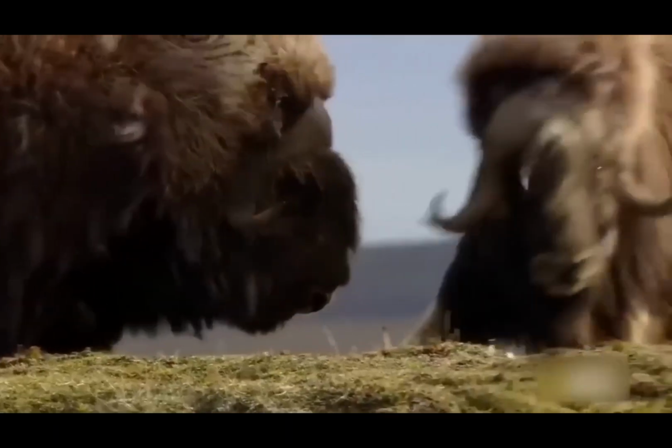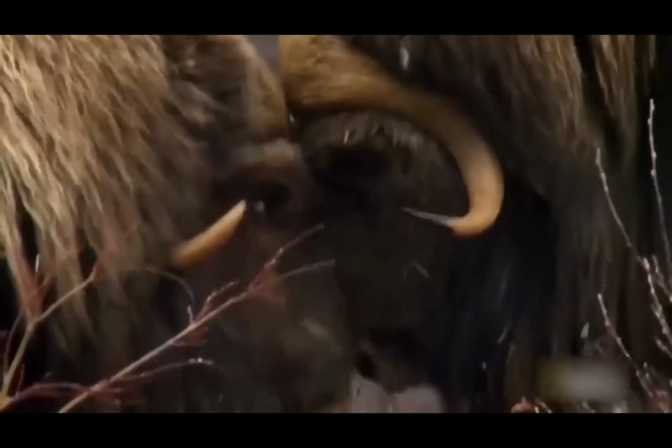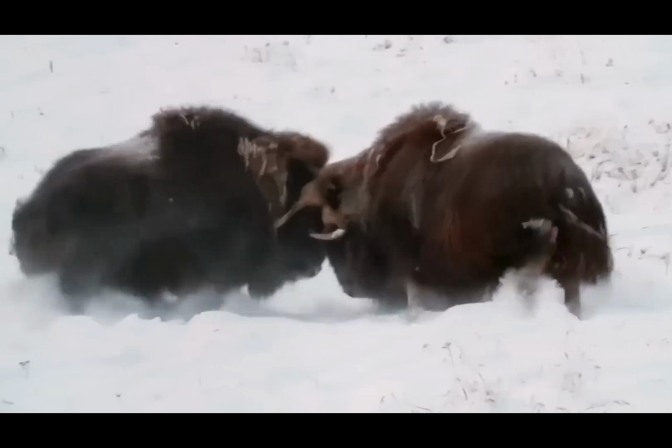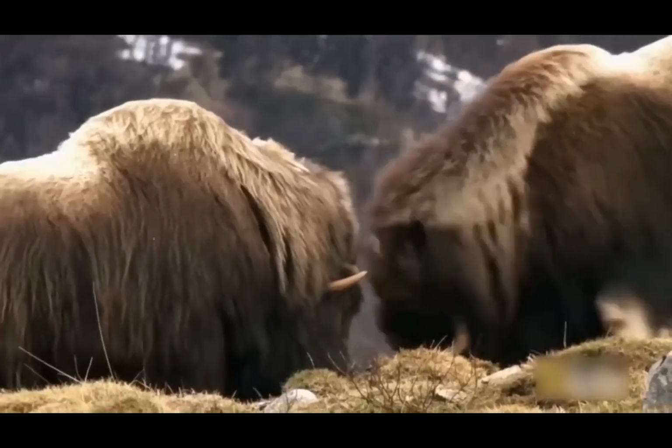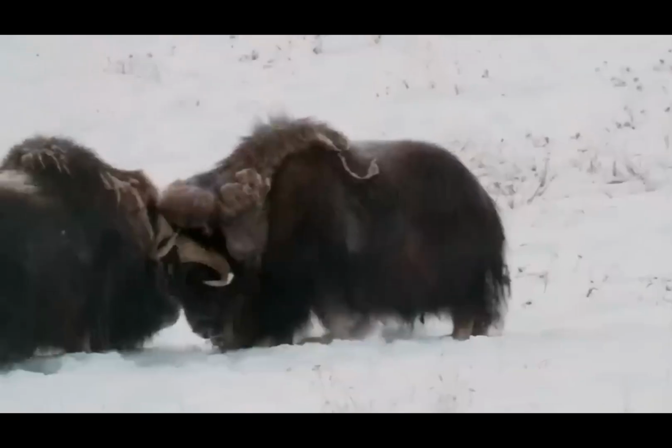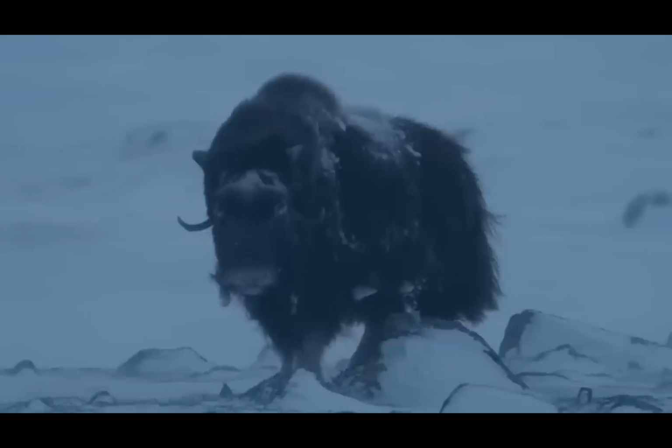One of the strongest and most violent creatures on Earth is the muskoxen. If you don't believe me, you should sometimes watch this animal fighting over harems. They are so heavy and aggressive that even the ground starts to shake when they fight. Now, you must be wondering why it's on the list.